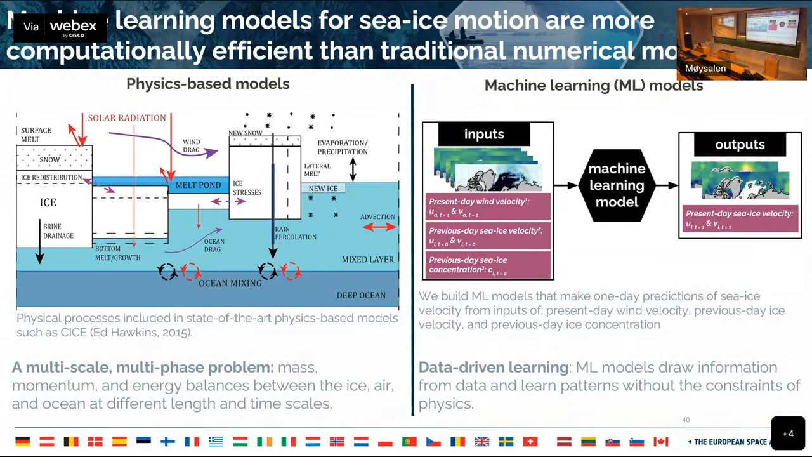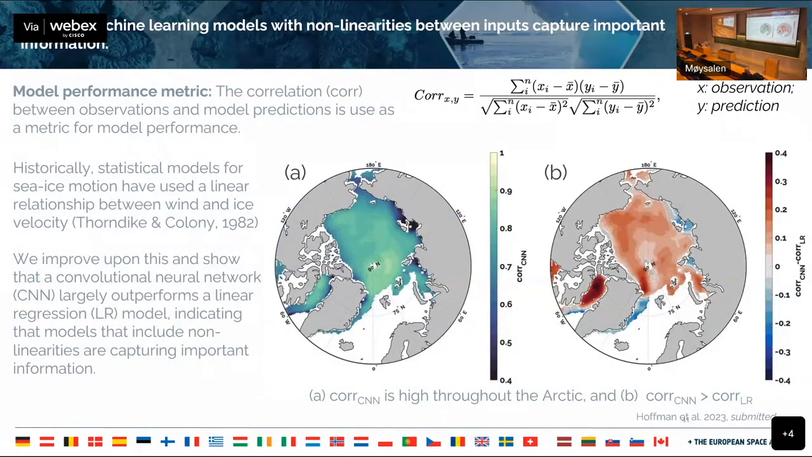What they do is the inputs are the present day wind velocity, your previous day ice velocity, so vectors, U and V components, and also your previous day ice concentration. And then you can use a convolutional neural network to predict the output of the ice velocity for the present day. So that's what these folks do. And in this next slide, they're able to show the improvement that this has using convolutional neural networks.